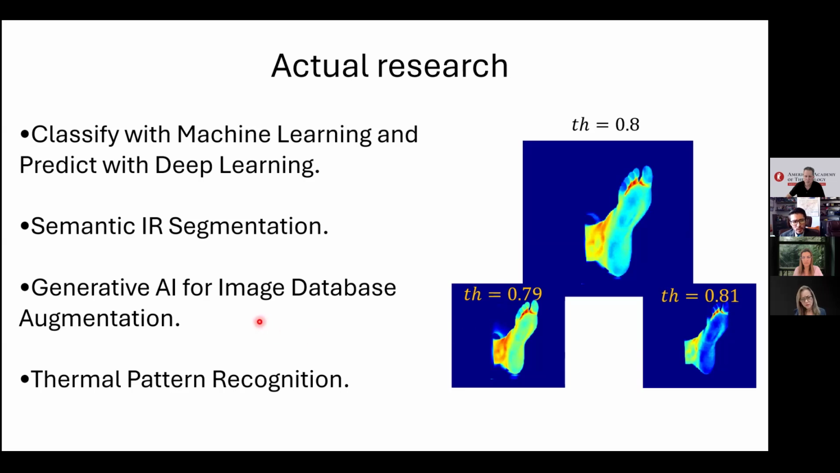And also we are working on generative artificial intelligence to increase our image database, because something ironic that happened to us as a research group is that even though in Mexico we have a very big population diagnosed with diabetes, we still cannot retrieve enough images and information to carry out a study, which can lead to a wrong prediction or a wrong classification due to a phenomenon